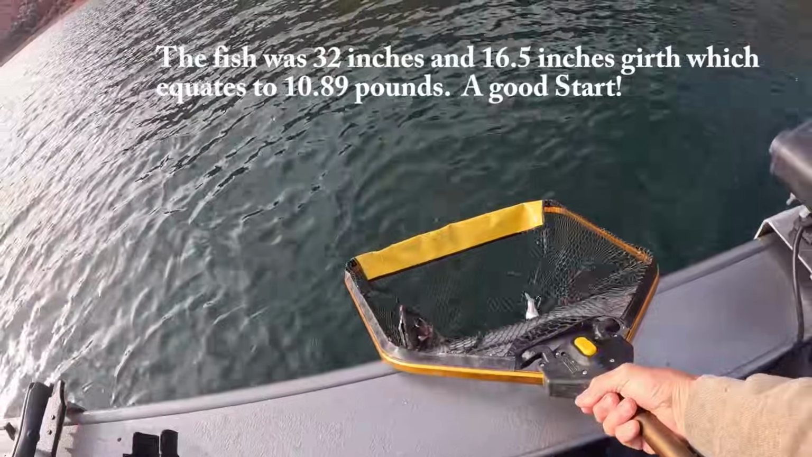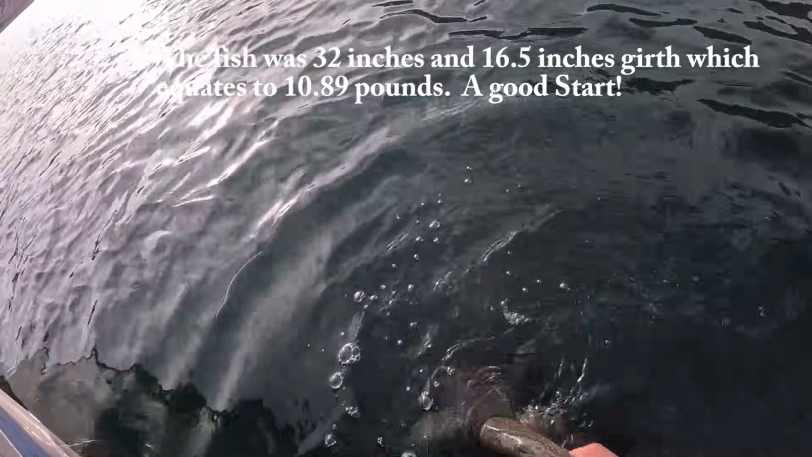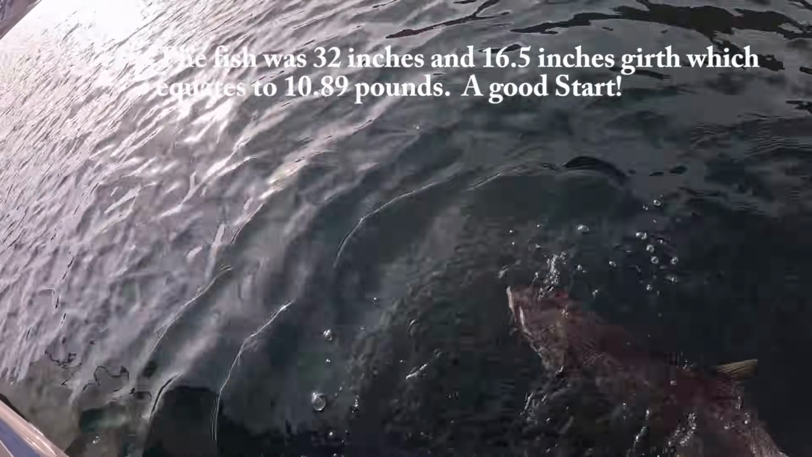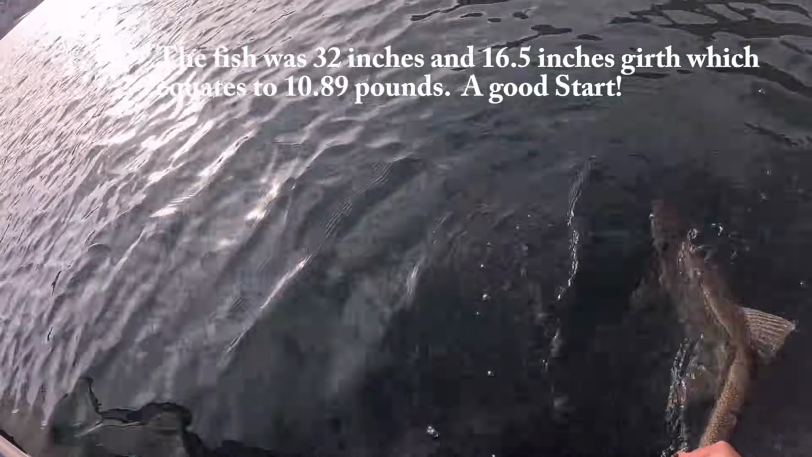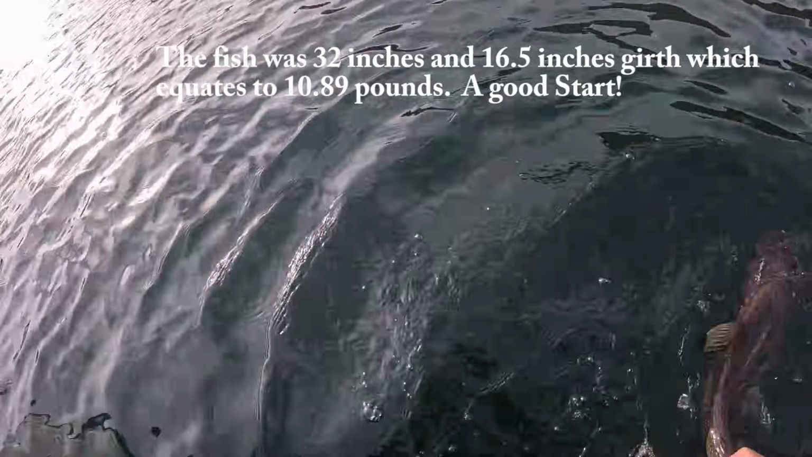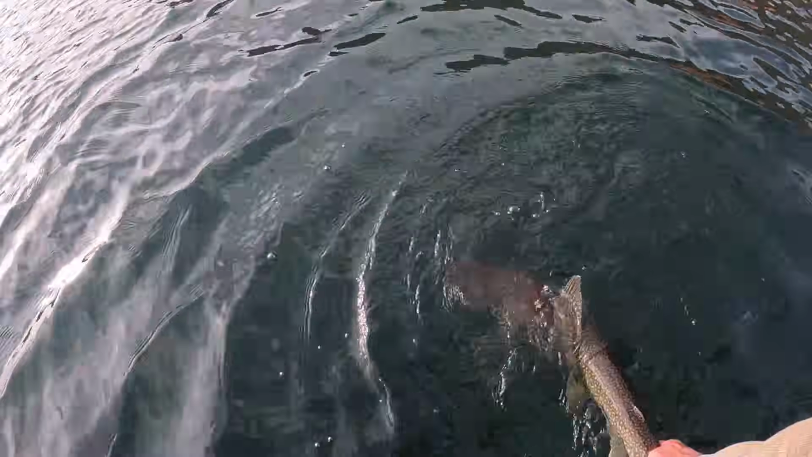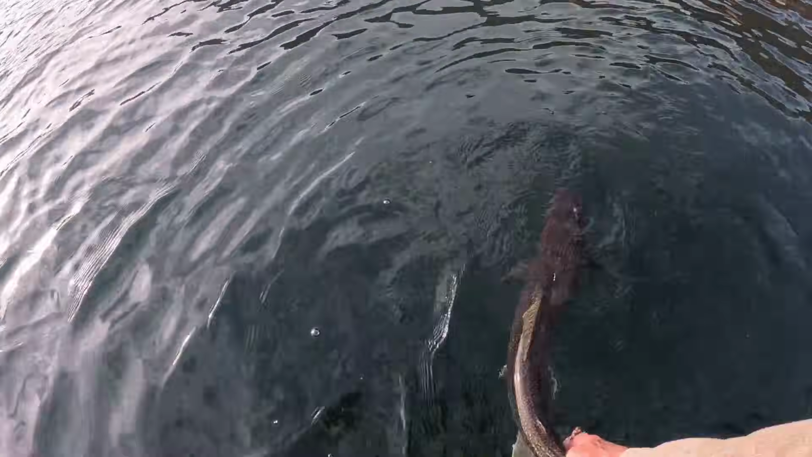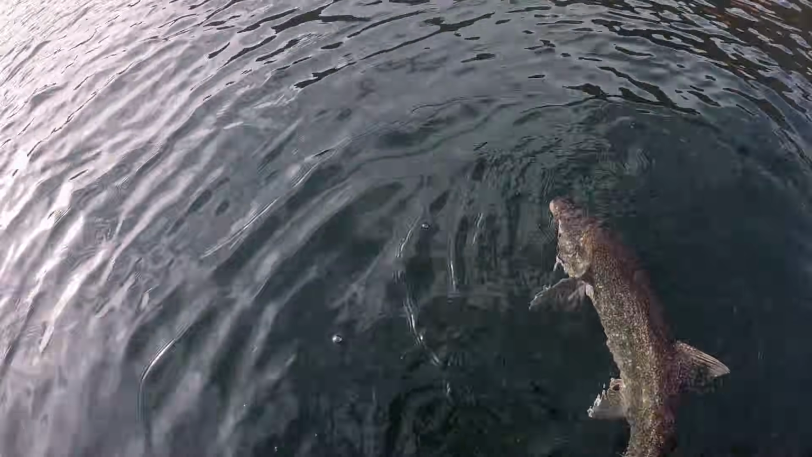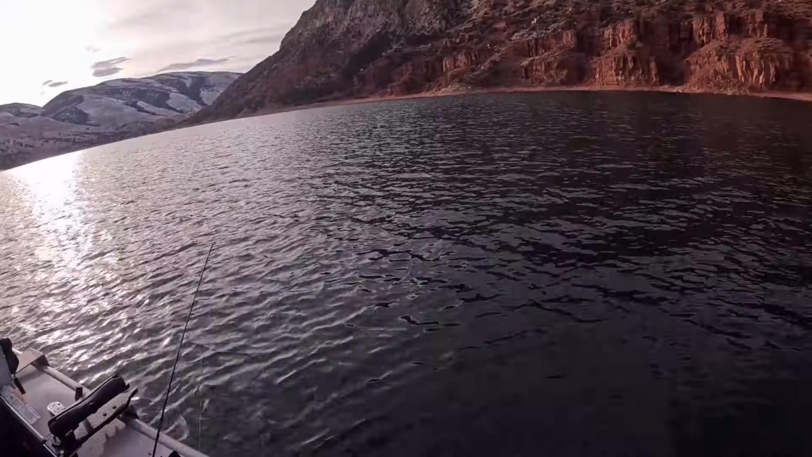We still have him. Fish weighed, well, we didn't weigh it, measured 32 inches and 16.5 inches around. We'll let him tell us when he's going to go. There he goes. Good fish.